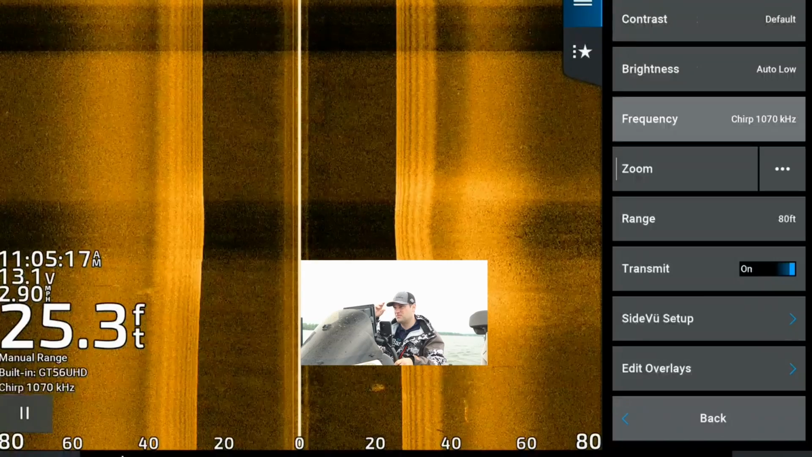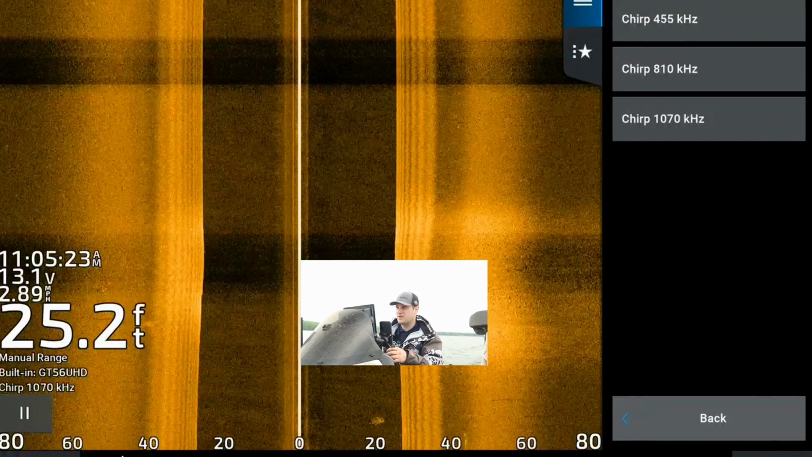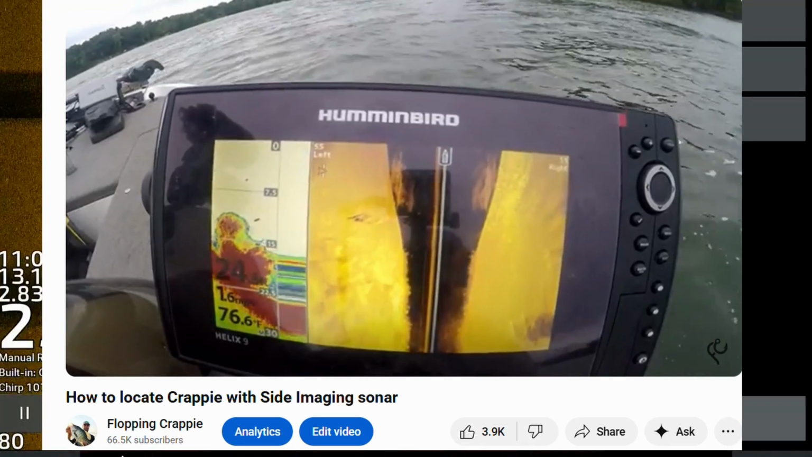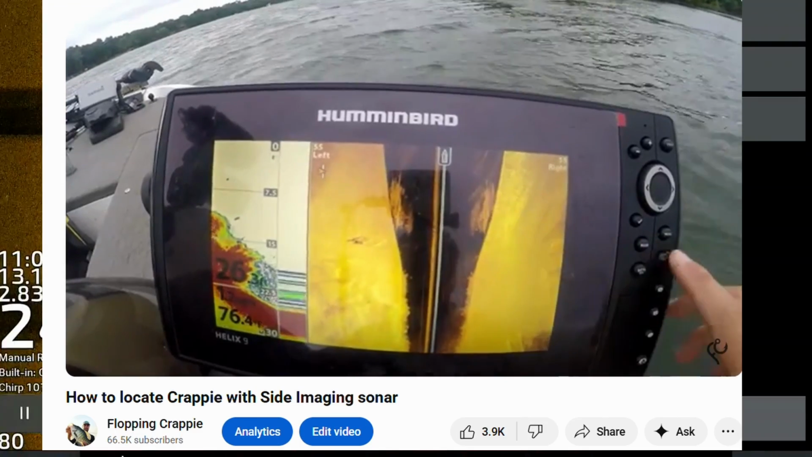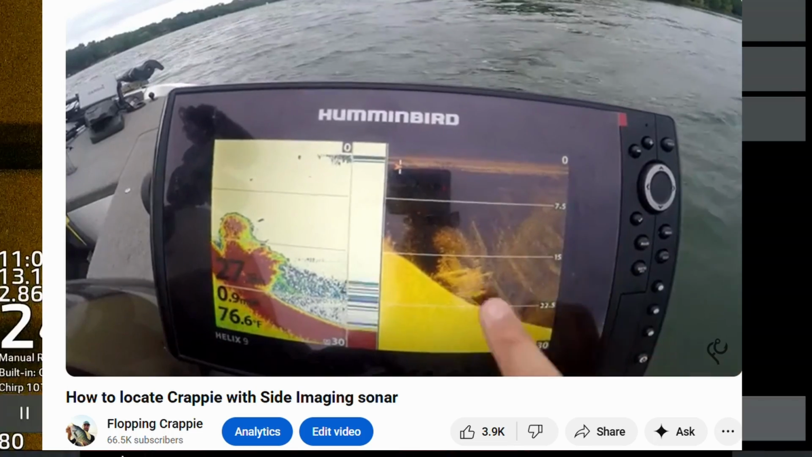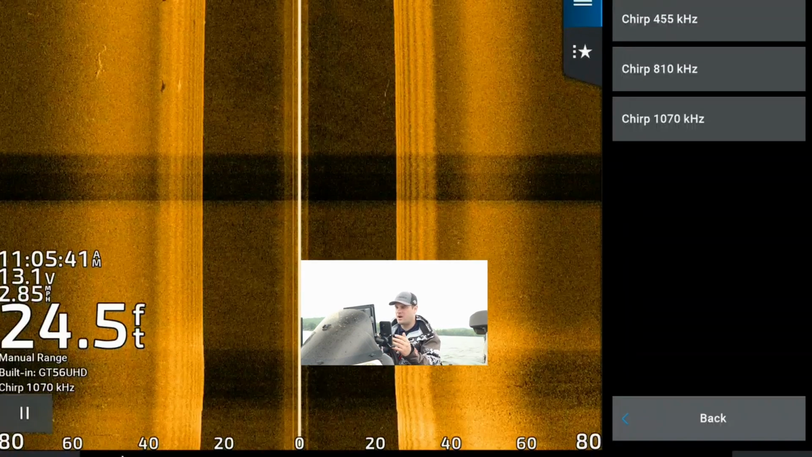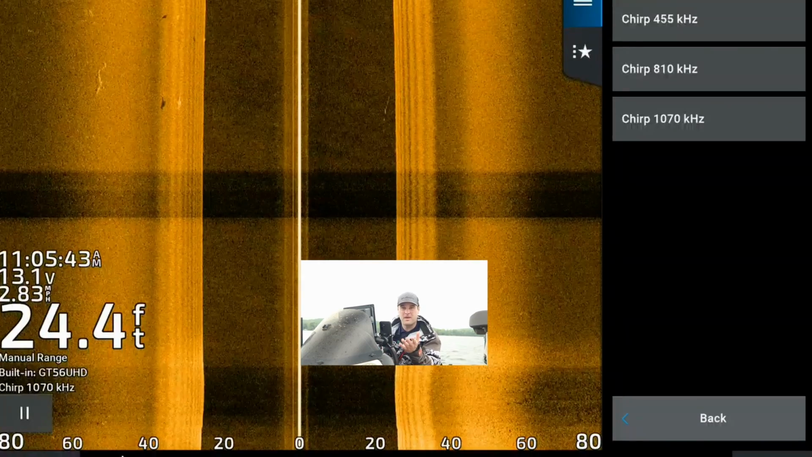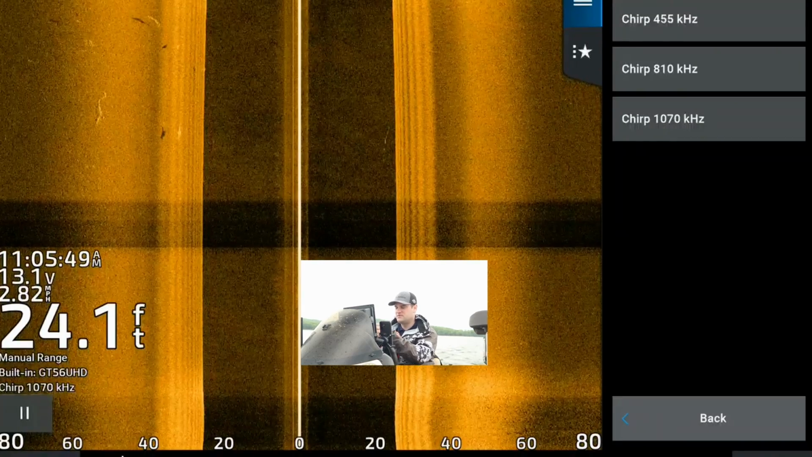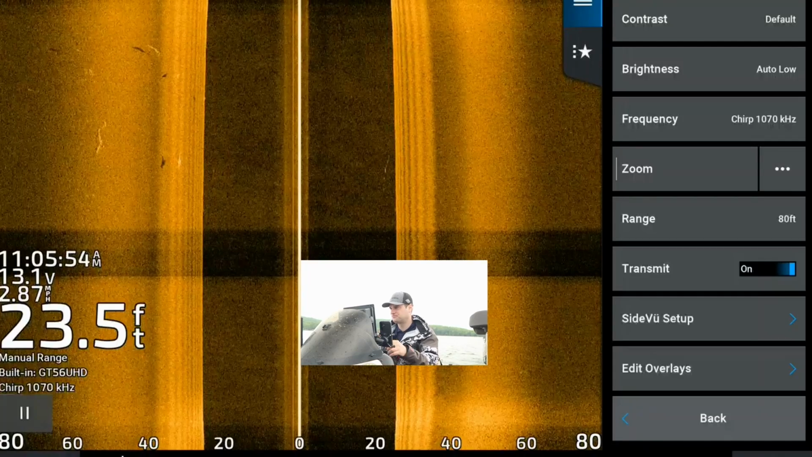Now your frequency. Depending on what type of unit you have, if you got an older unit, typically for side imaging, you're probably going to have this 455 kilohertz. Still a good way to find fish. I had an old Humminbird Helix. A lot of my earlier videos were filmed with that, using that setting, and you can find brush piles doing that, definitely. If you got a little bit newer unit, they probably either have the 800 kilohertz or the mega imaging, which is your 1000 plus kilohertz. Typically I always run it on this mega imaging setting or ultra HD setting for Garmin.